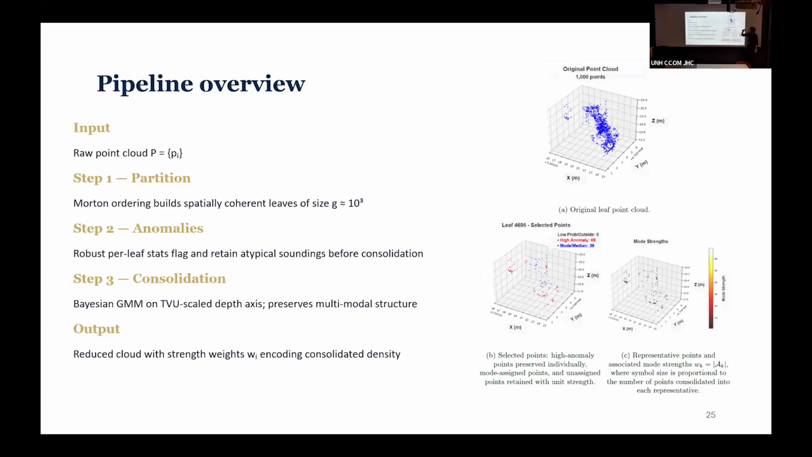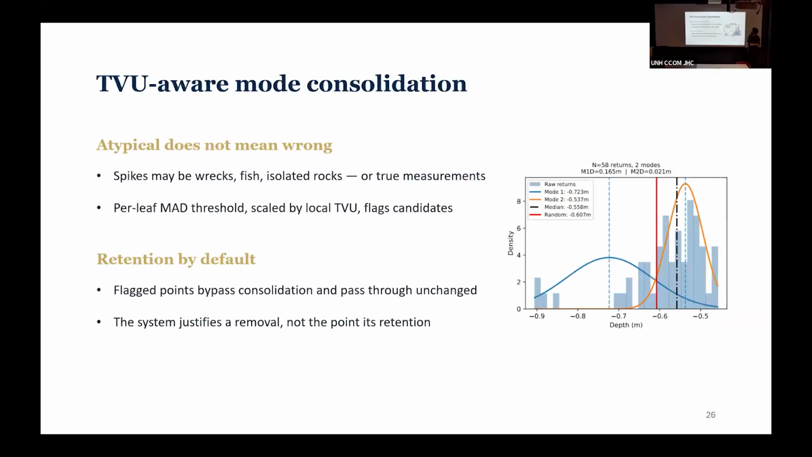This is the original point cloud. This would be what that subsampled point cloud looks like, where red are the anomaly points, and you can see parts that are spurious, like edge effects, tend to be anomalous in this case, and areas that are very redundant tend to be consolidated into the modes and the medians.